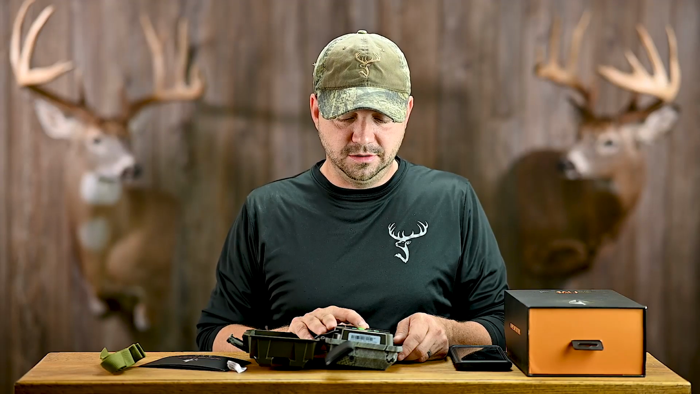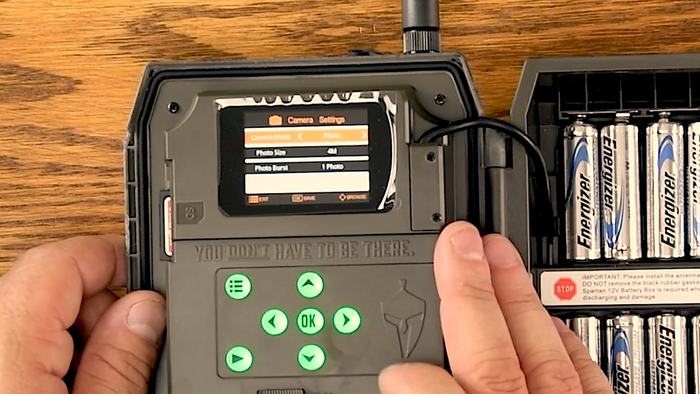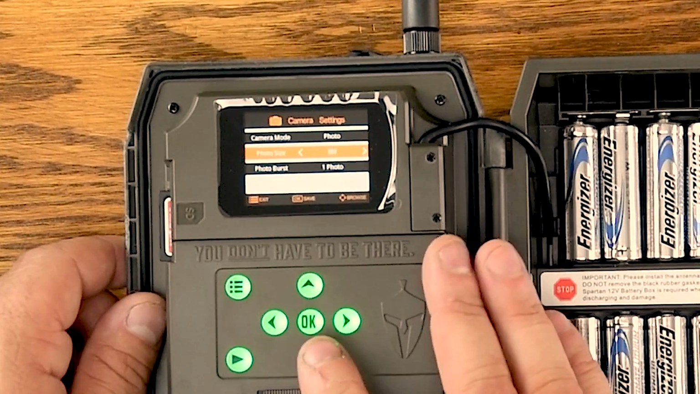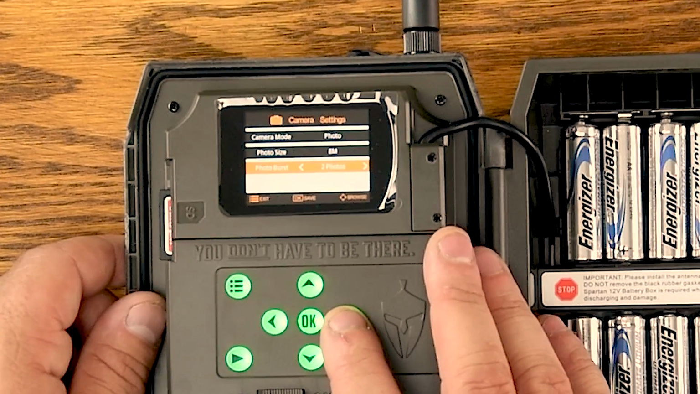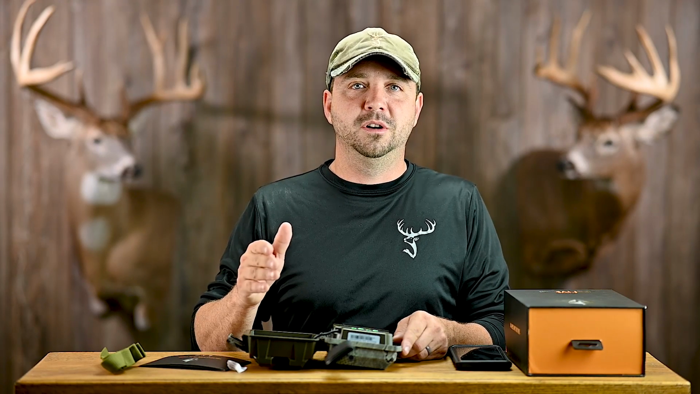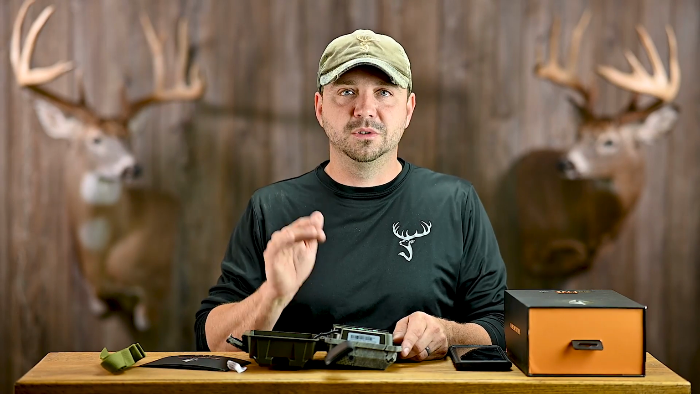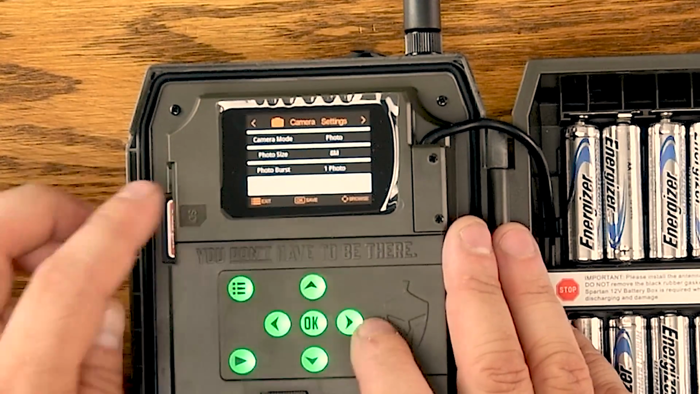So under camera settings, there's the camera mode. You can change it to video, photo and video. Photo size, you got 4 megapixel, 8 megapixel. I'm going to leave it at 8. Photo burst. You can do 1, 2, and 3 photos. And the nice thing about that is finally it will send you all the pictures in a burst. So many that I've done in the past would only send like the second one that it takes. So this will send every photo in the burst. So that is super awesome. We'll go back to menu. That takes you to the top.